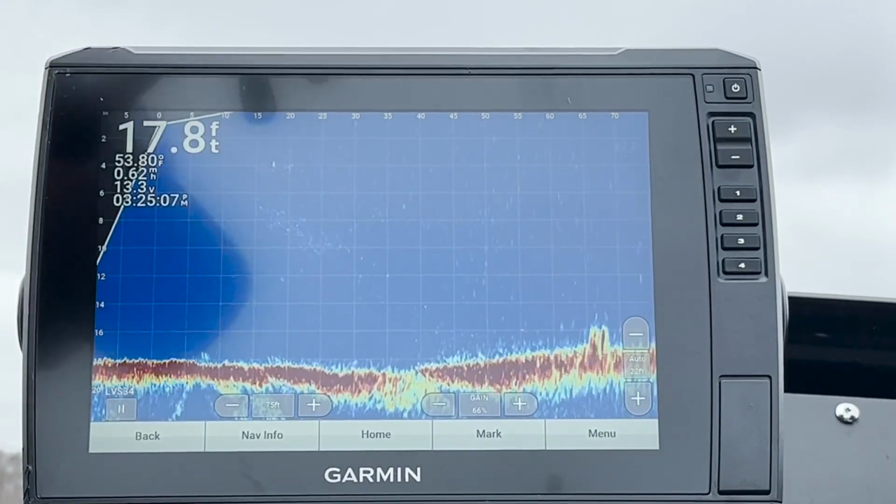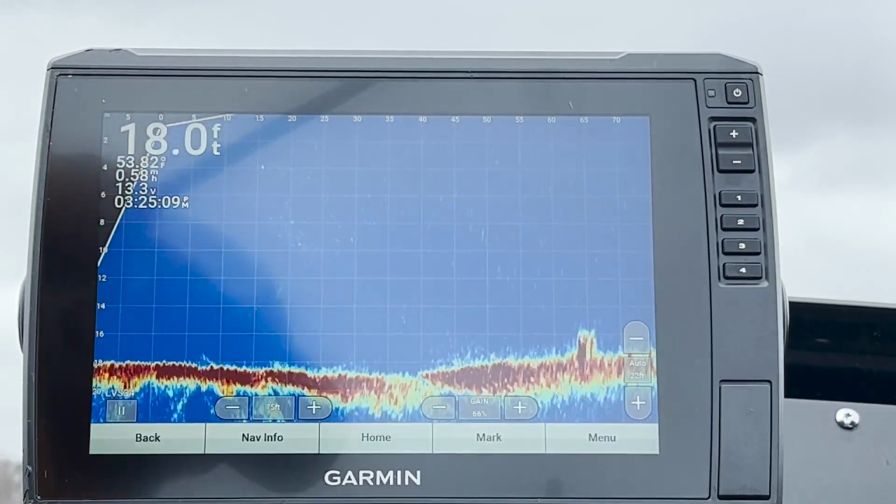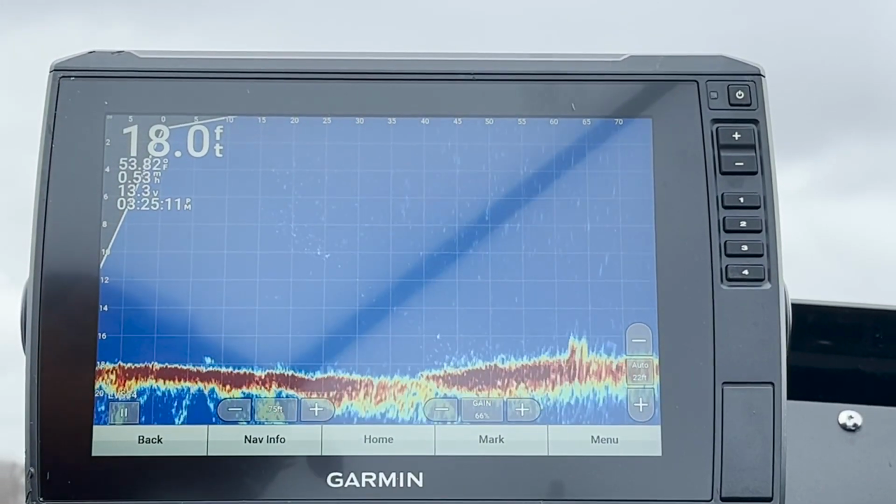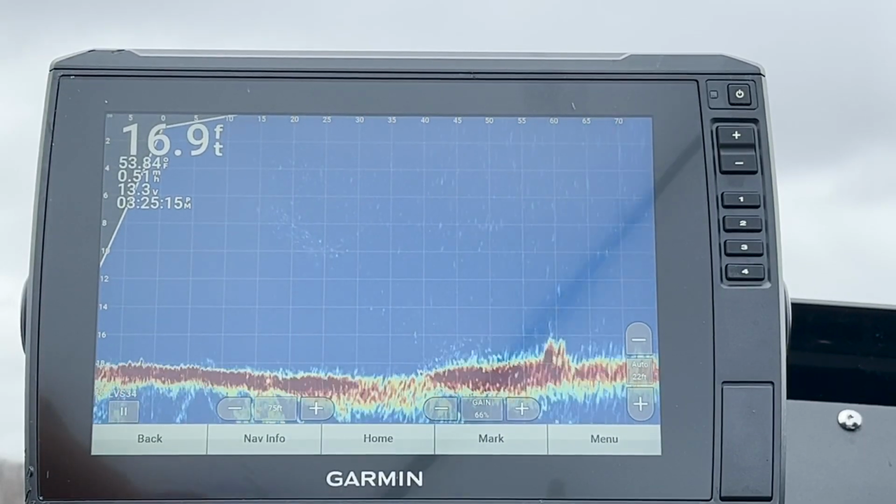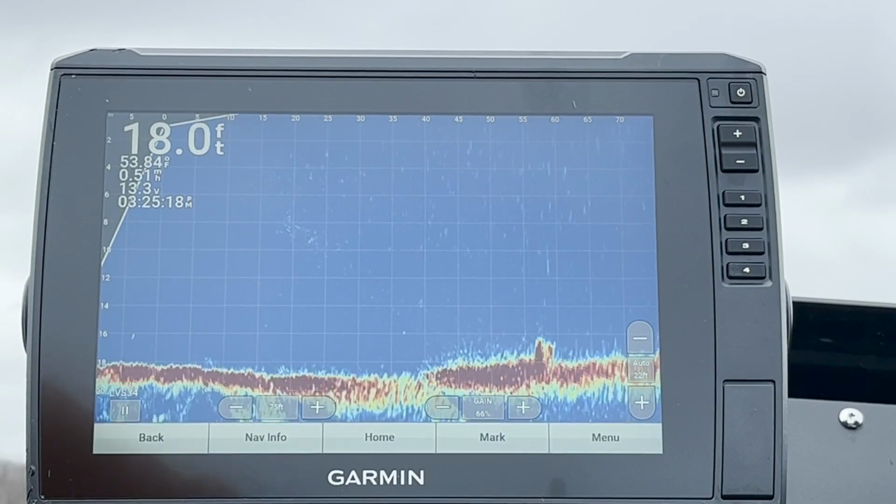Alright guys, so it looks like the Frittside 7 is pretty true to form. Berkley claims it runs 7 feet. If you crank it really fast, you can get it down to about 8, but 7 feet seems to be around its true running depth.